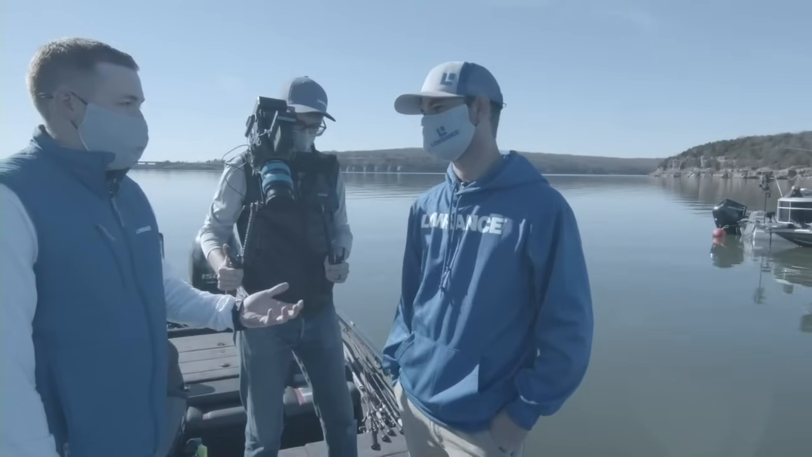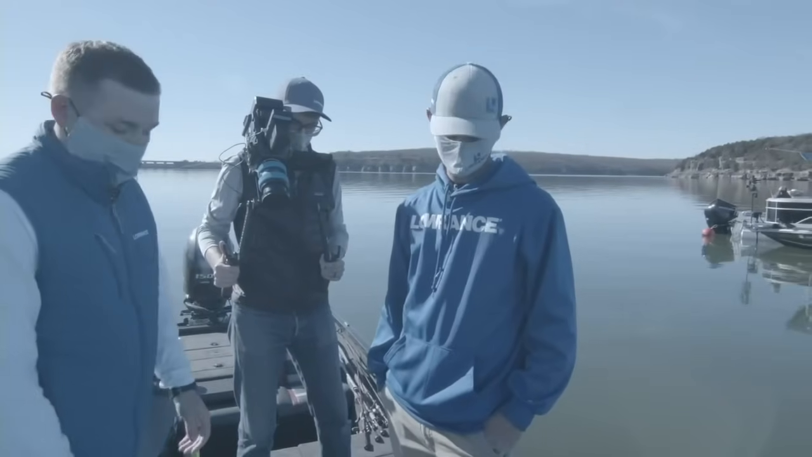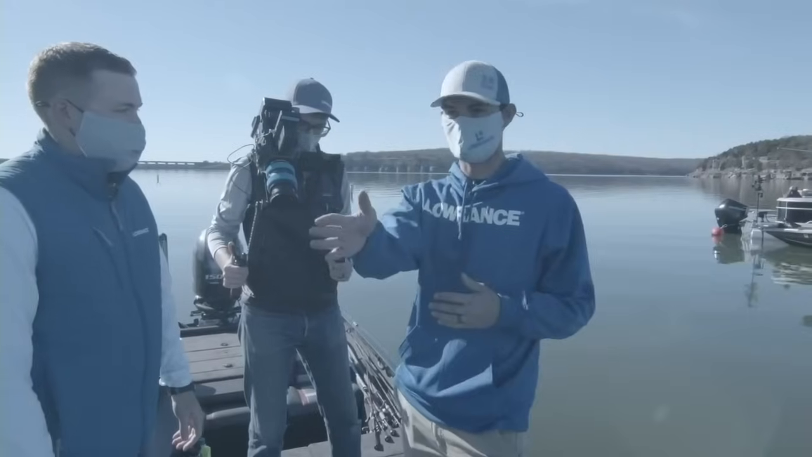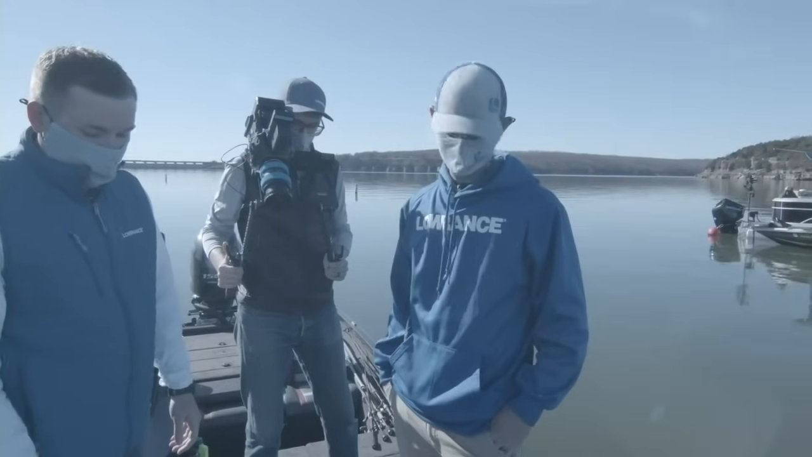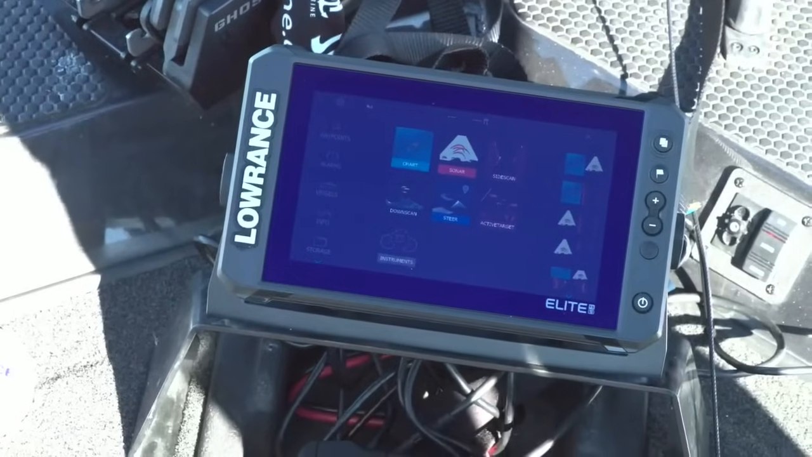It's pretty nice when you can mark a waypoint on a side scan at the console, and then when you move up here to fish, your waypoint's just here. It's there, and you're not up here searching. You know exactly where it's at, and you can make that quick cast. So it's definitely a good feature.